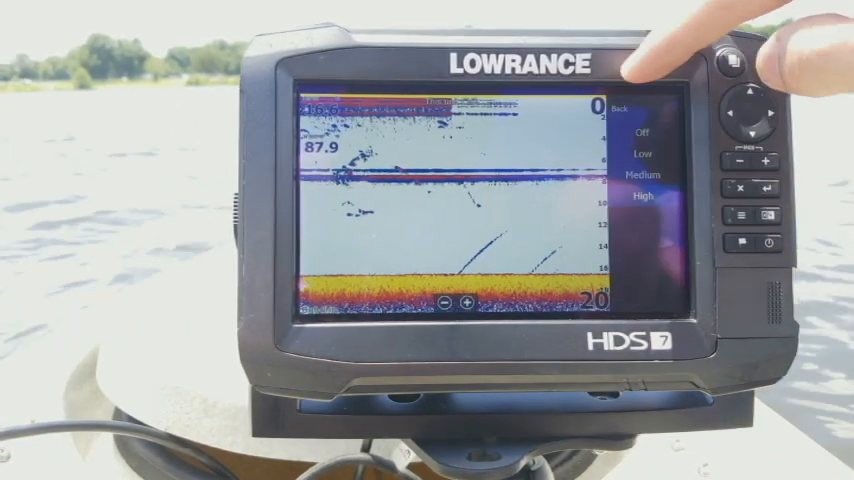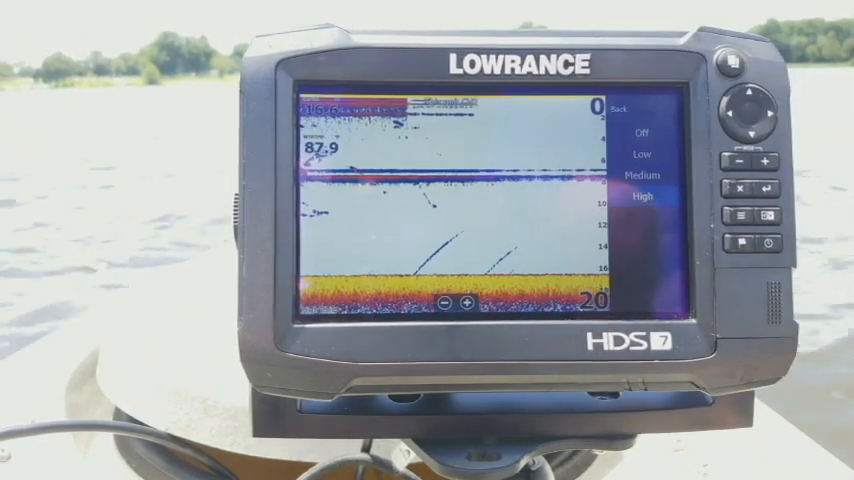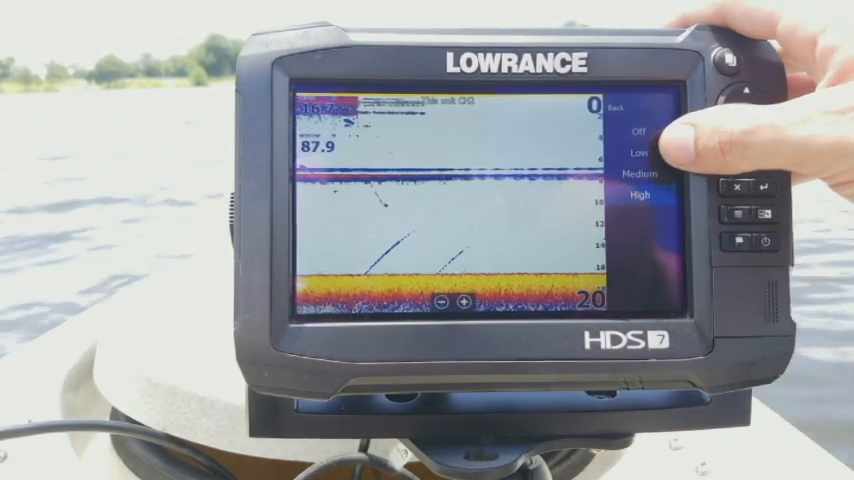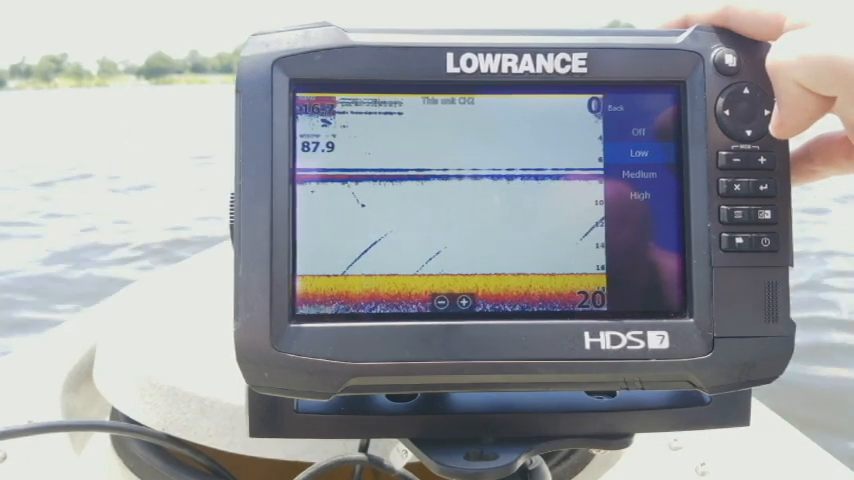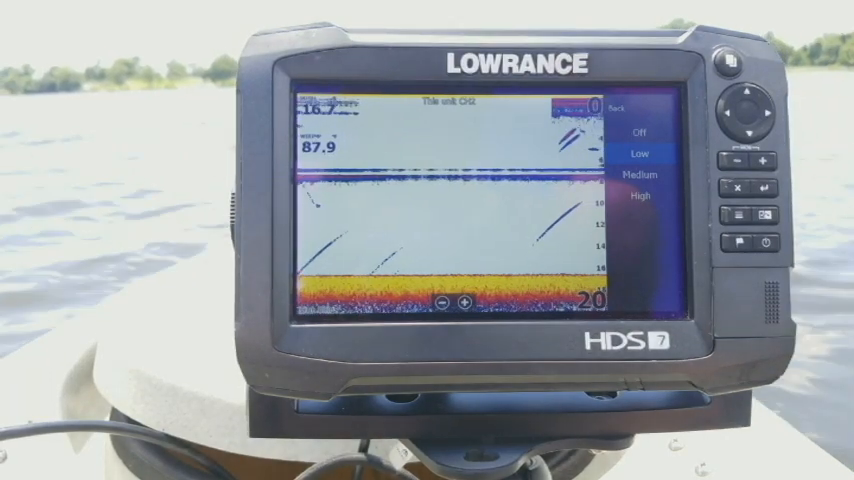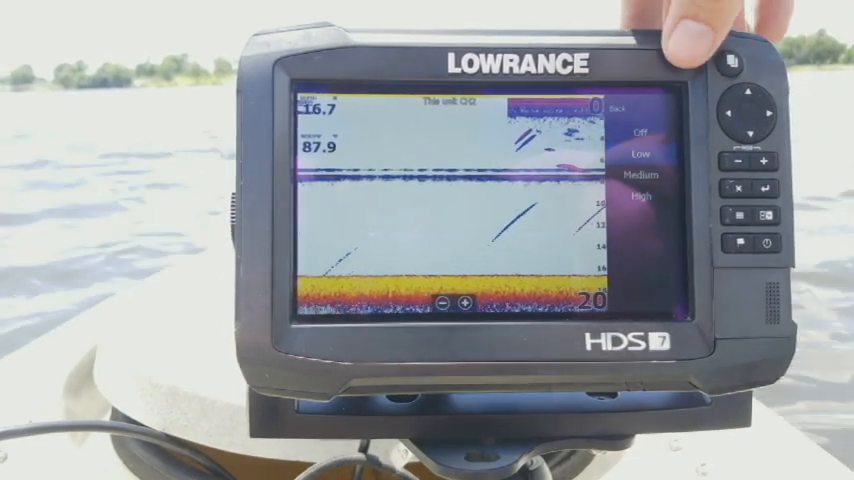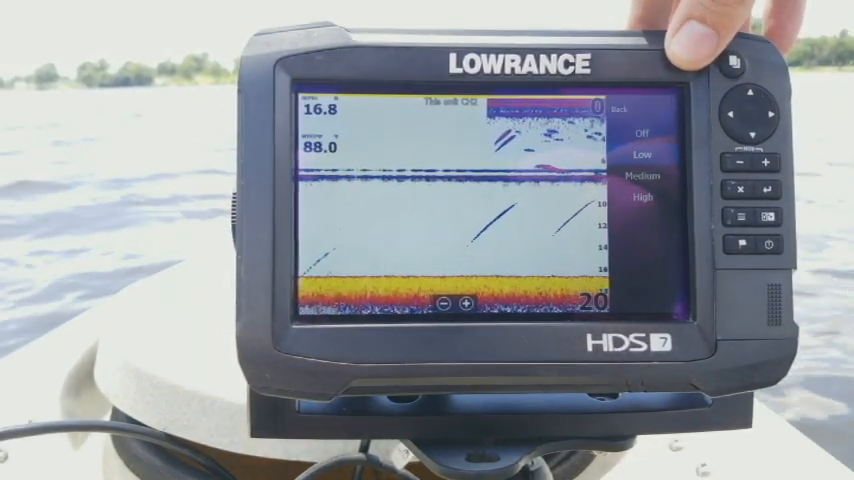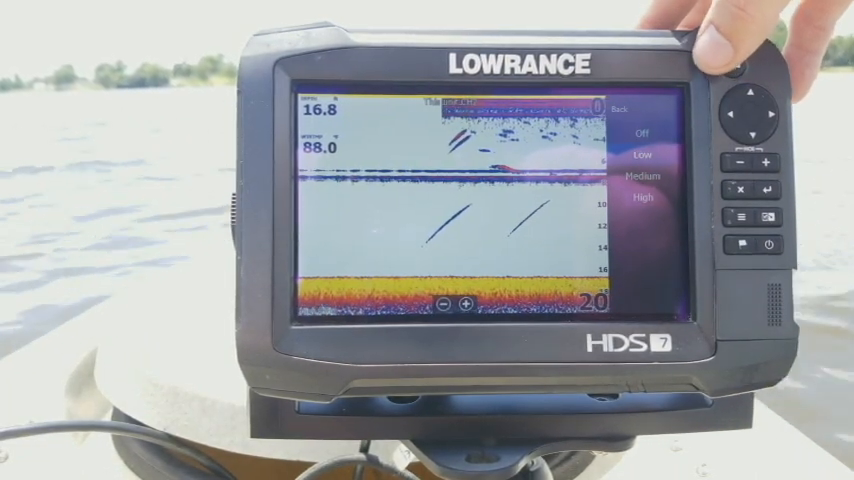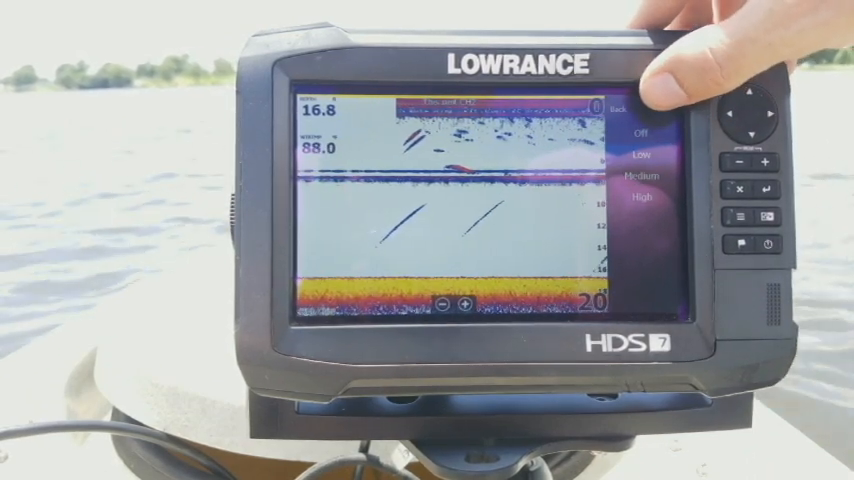However, you have to remember that because it's a filter, it's not just that clutter it's removing. If you also have fish up in the top area of your screen here, it's also going to remove them as well. And so that's why I don't recommend setting it too high. I would rather just set it on low right here. You get a little bit of clutter, but as you can see, my fish came right back, which were not there before. Again, it really depends on the conditions you're in, the type of water. If it's really murky, dirty water, you may need to increase it a little bit. But if the water is just general average lake water, I recommend running it on low.